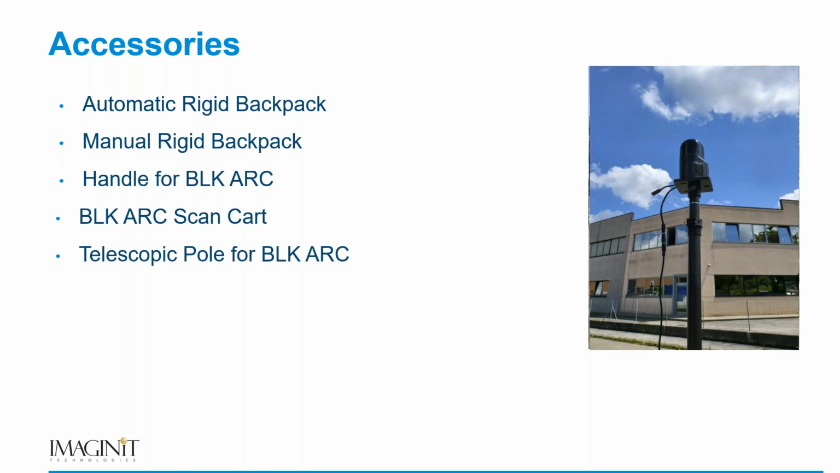Last but not least here, there's a telescopic pole where we can go ahead and use it as essentially a terrestrial based scanner on a tripod. Allow it to sit in one place, scan. When it's done, we can pick it up, move it to another place, and scan there. Continue that until we finish our scan data. So it's very versatile when you add all of these accessories.